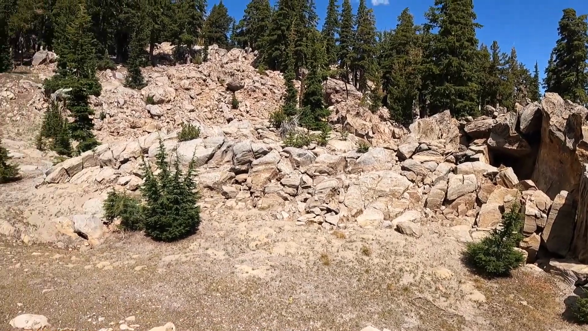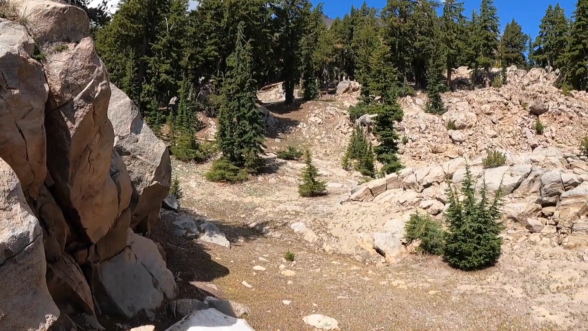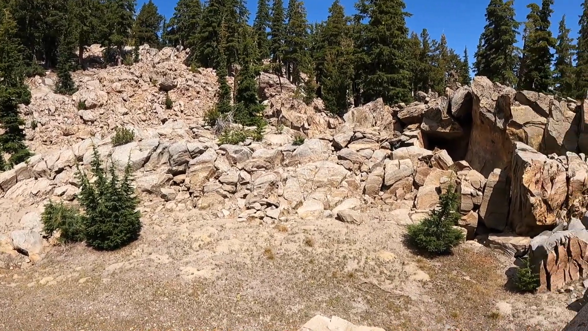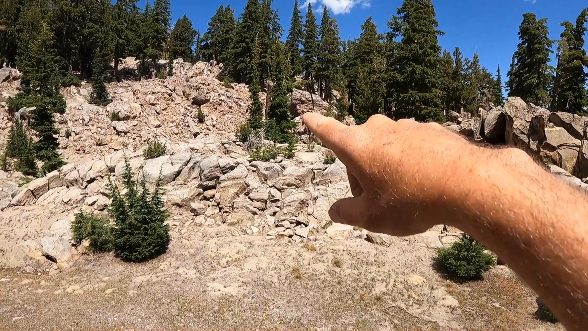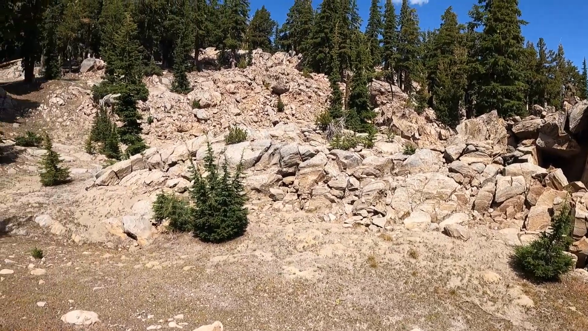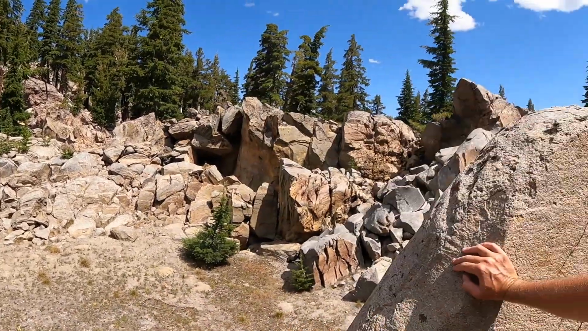Everywhere you look, there's another cave or shelter or potential place for small mammals to be hanging out. It's just that kind of country. It's why they live here. There's one here. There's one up there. They're everywhere.